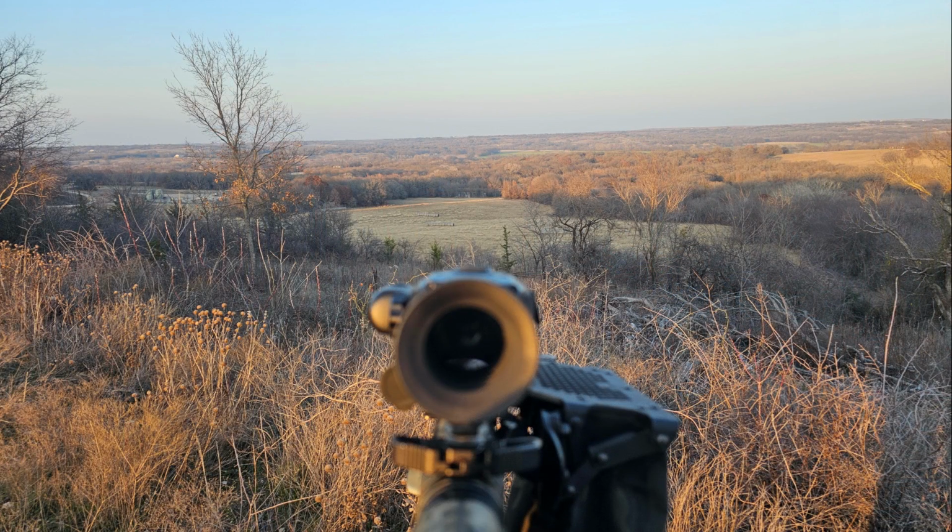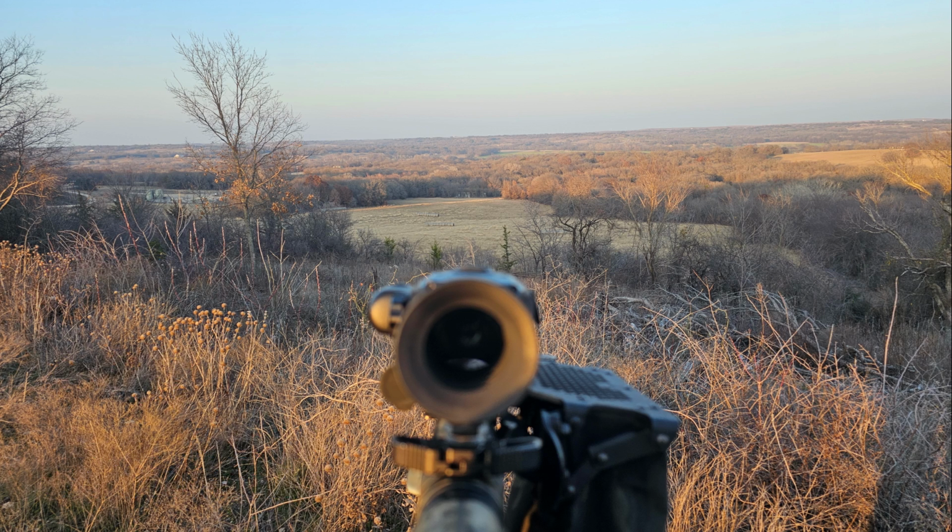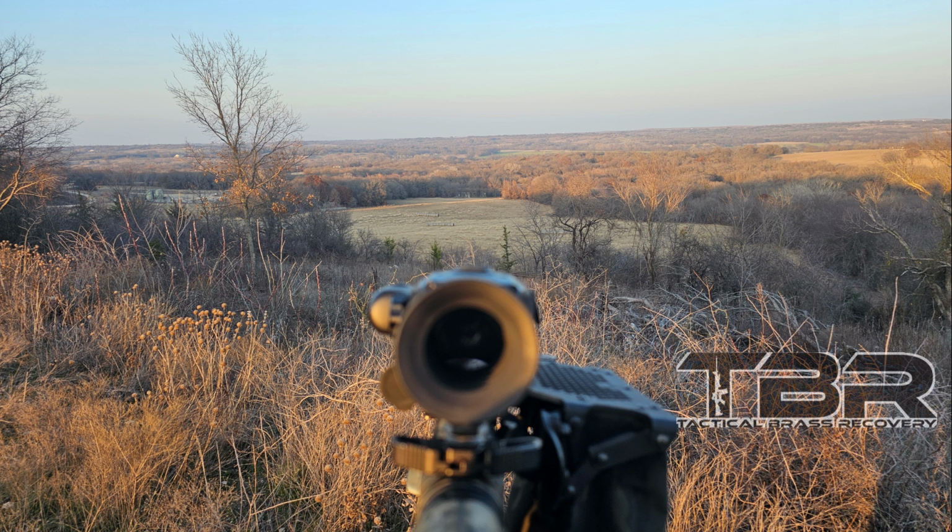This is my view from the top of the bluff over my Bearing Optics Super Yoder LRF. And I'm getting ranges on various objects in the distance, such as the first row of hay bales is at 300 yards, the second row is at 350. This peak of the tree line's out there at about 400 yards, and the far tree line's out there at about 515 yards. That lets me know how far away the animals are if they come into the field, and that helps let me know if I'm going to be shooting or if I'm going to be stalking.